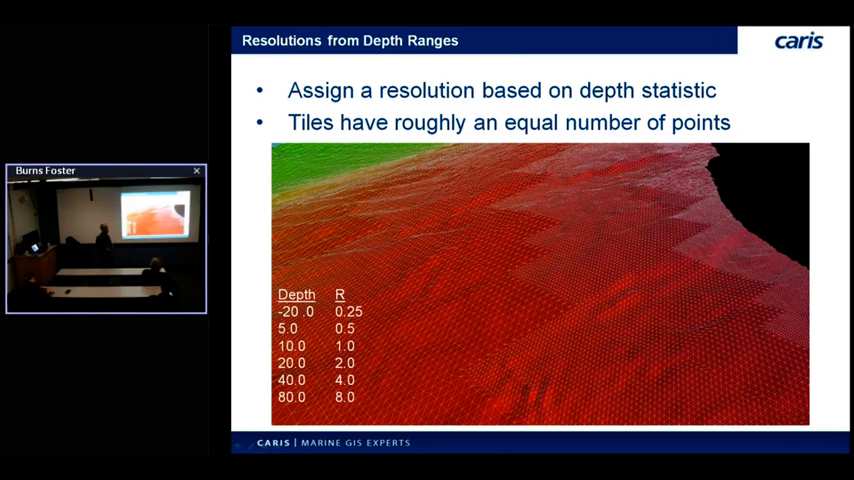Over deep areas where you have a coarse sample spacing, you get very large tiles. As you get shoaler, the point spacing gets smaller, the tiles will start breaking down more and more, and you get finer and finer tiles. But that tile right up at the 5 meter contour is going to have roughly the same number of points as the big tile out in the deeps, like 500 meters. So that's how we break down the tiles.